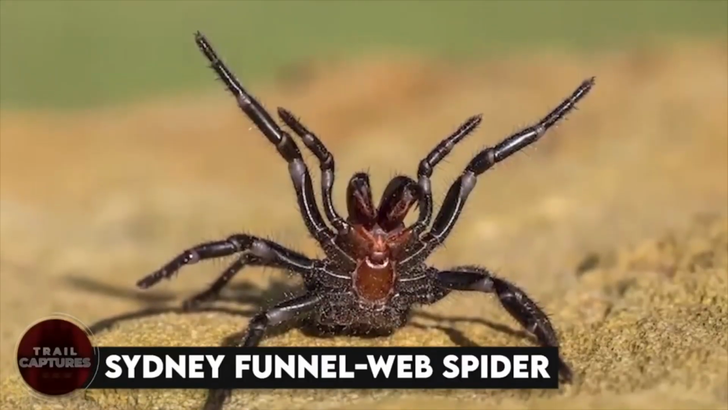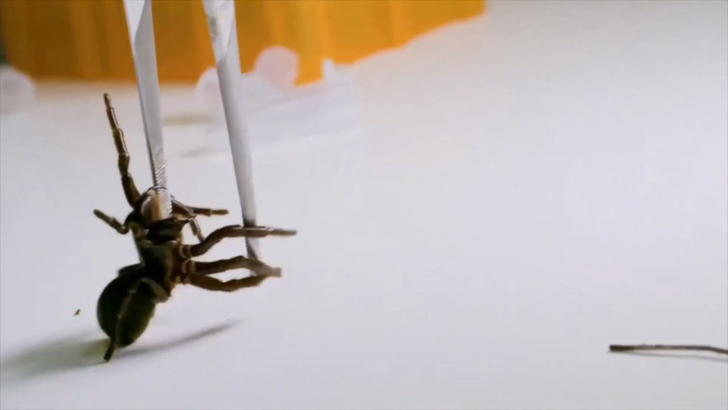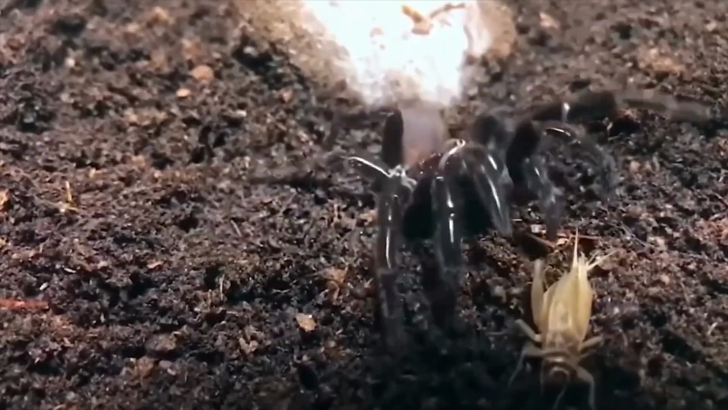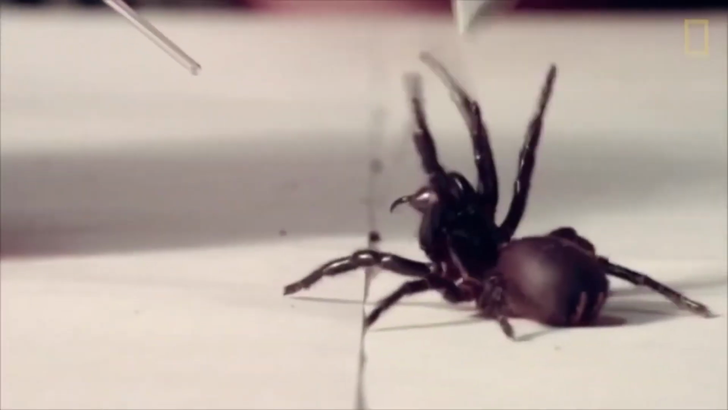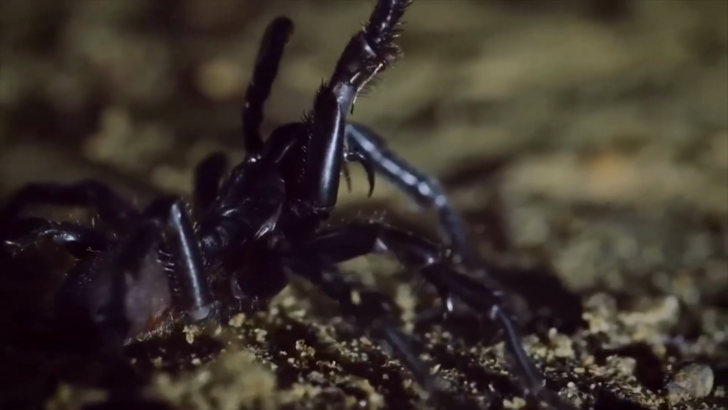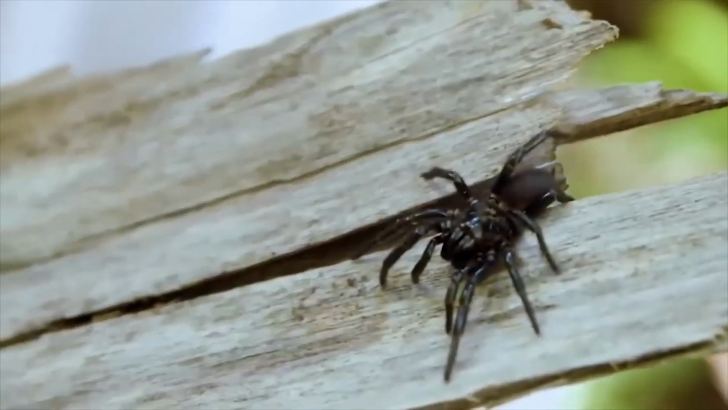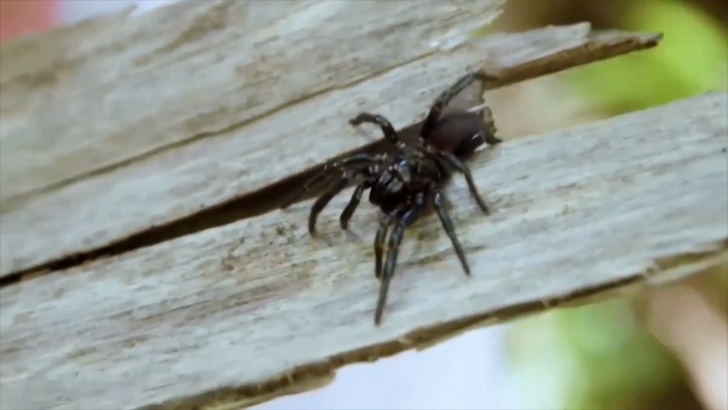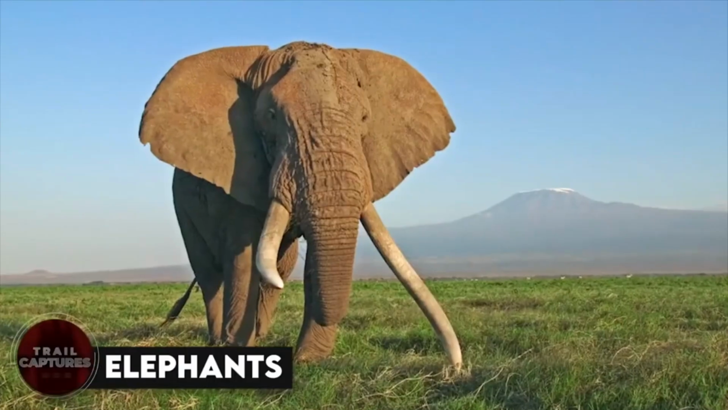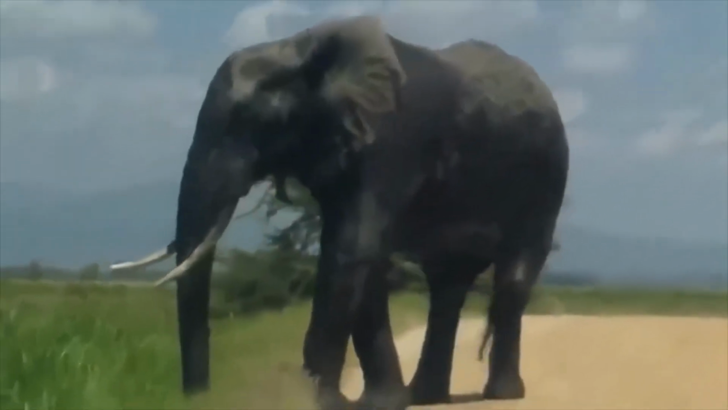Sydney funnel-web spider. Did you know that the Sydney funnel-web spider is basically the Australian funnel-web spider's BFF? And let me tell you, their venom is no joke. It can knock you out faster than a kangaroo bouncing on a trampoline. Plus, if you get bitten by one of these creepy crawlies, you could end up with respiratory failure or even die. So make sure you steer clear of these 8-legged critters if you happen to come across them. Safety first, folks. Elephants. The gentle giants that can turn into raging beasts.